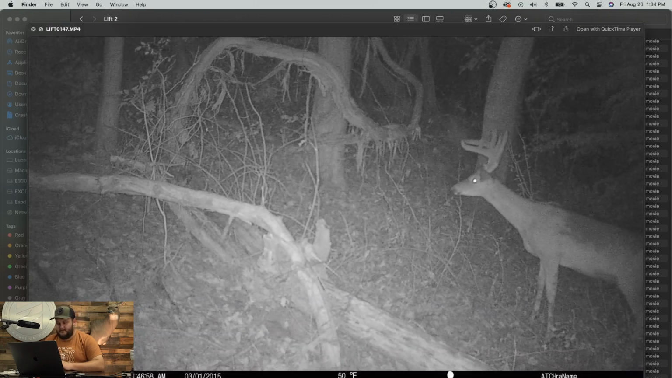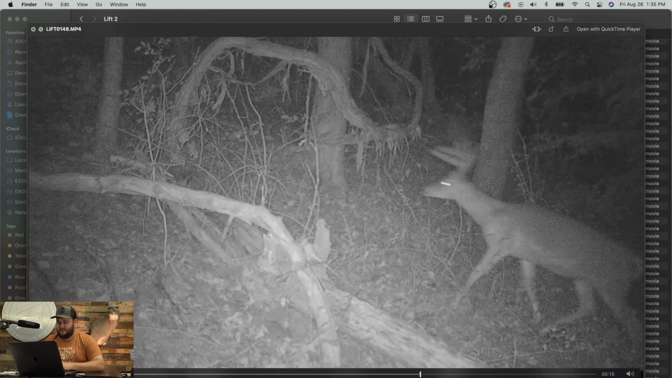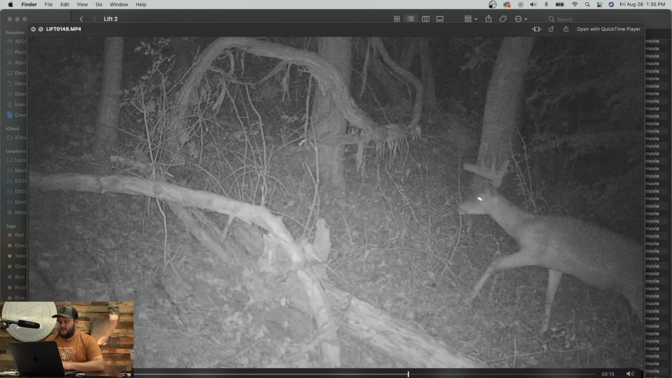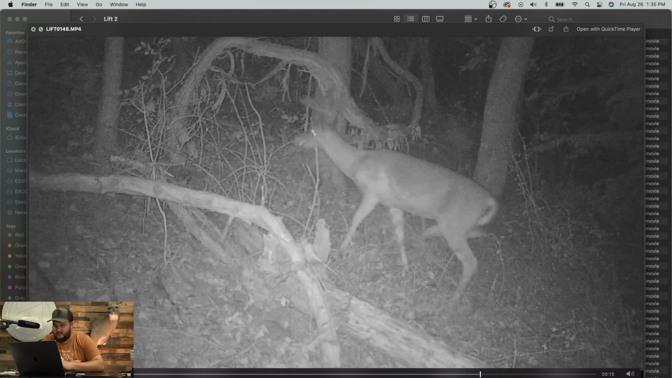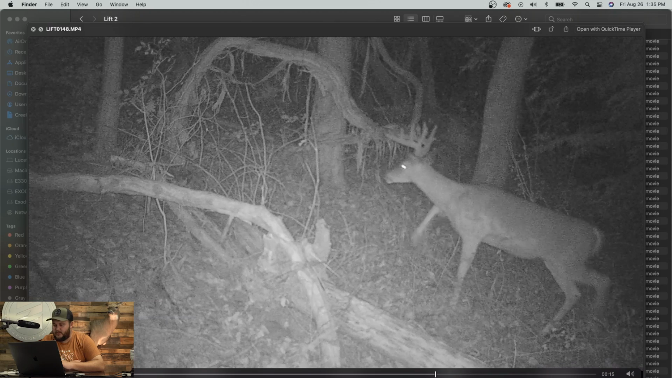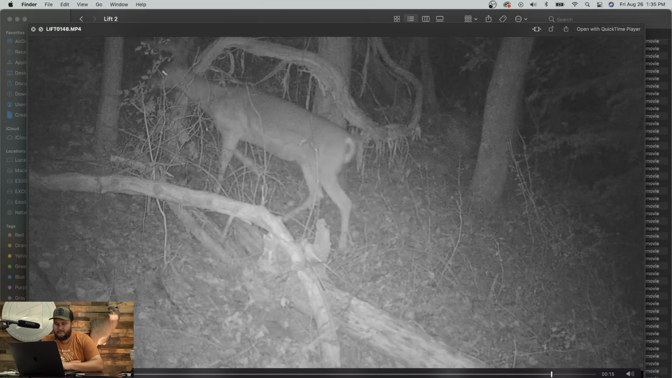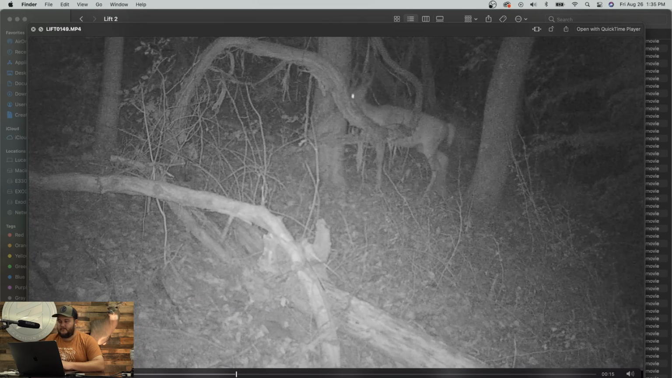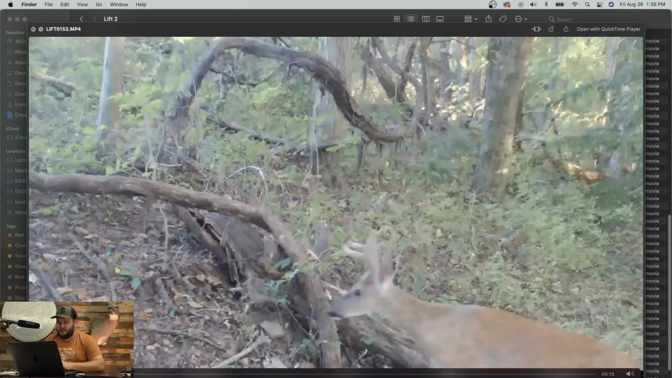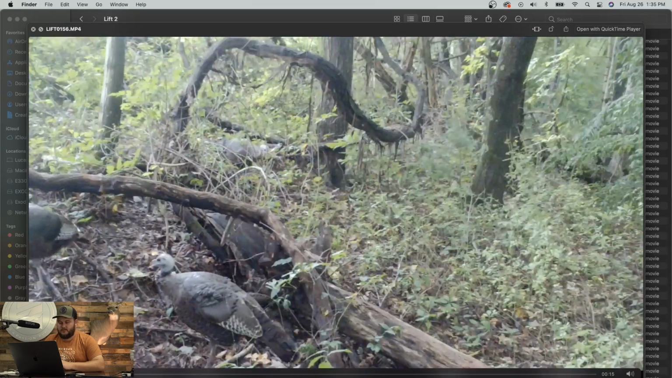Wish I knew the date. That's Ivan again, actually. There's that other deer. He's not as big as I thought. Real short tines. Oh, go back. Kind of looks like he's got a flyer point coming off his right G2, though. Another little forky there, or 6 or something. Little 8-point. Little 4-point. More turkeys.